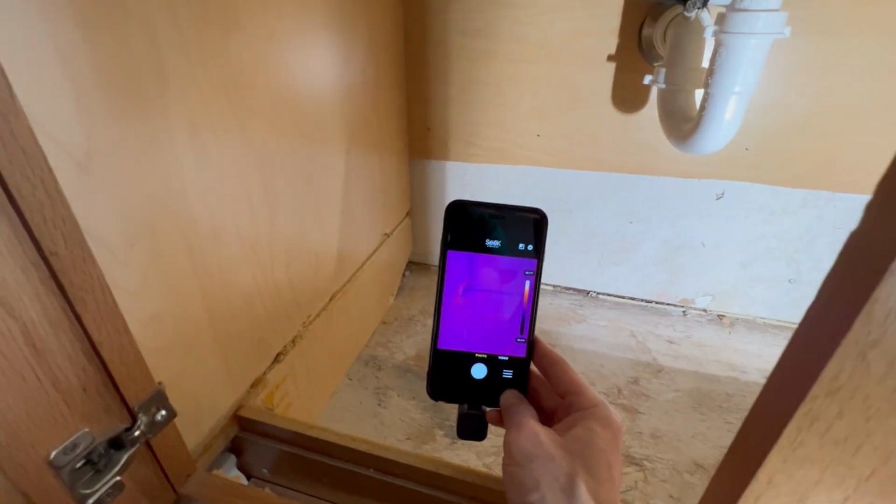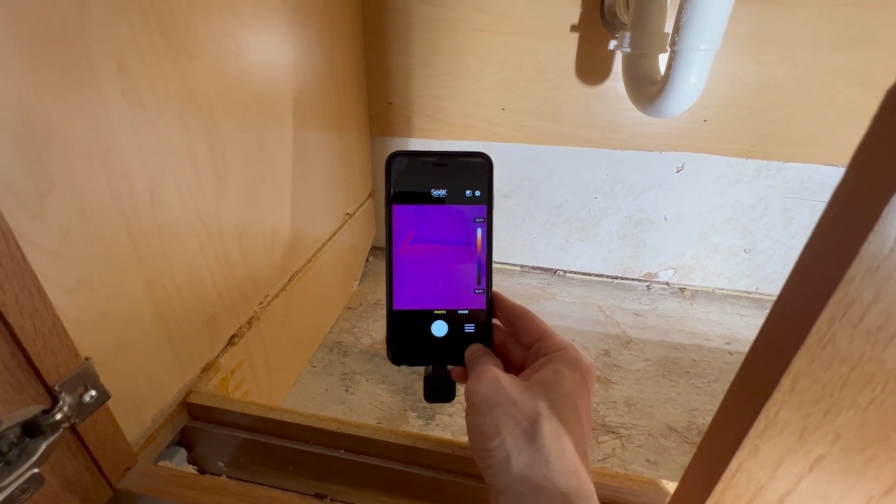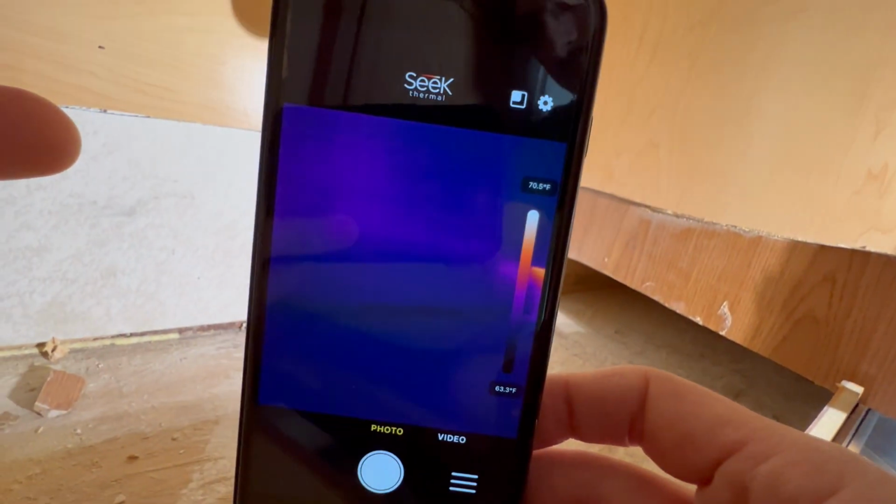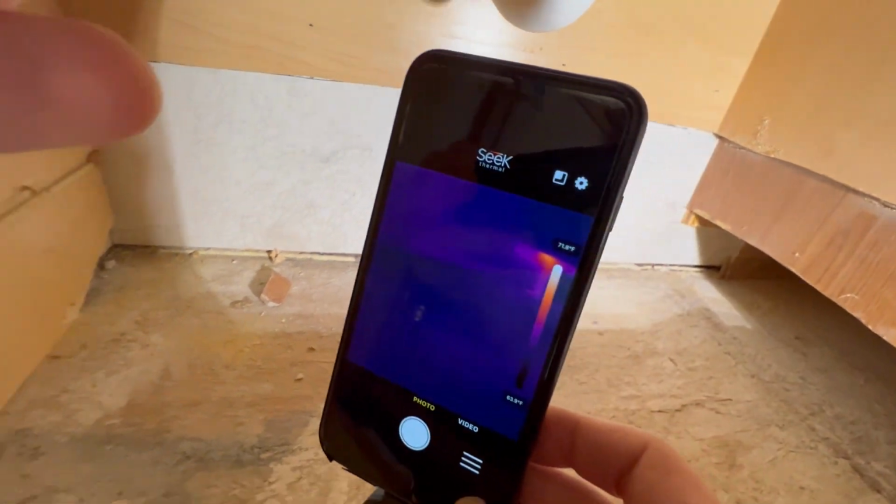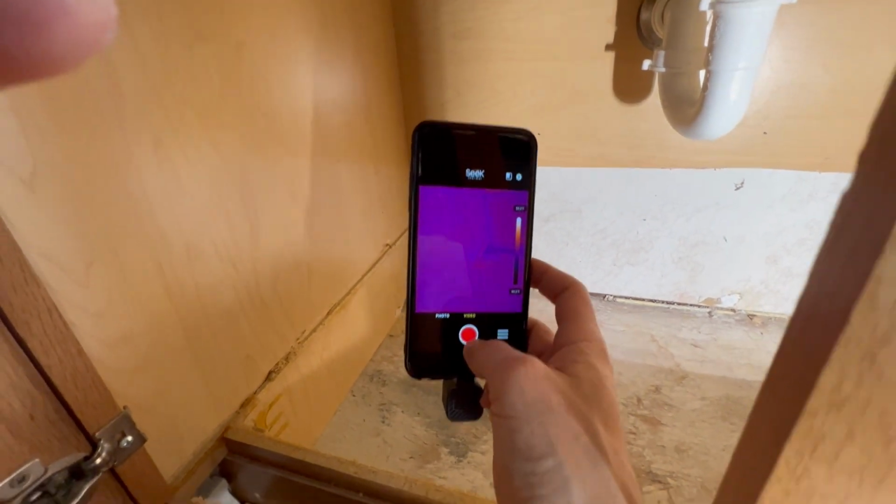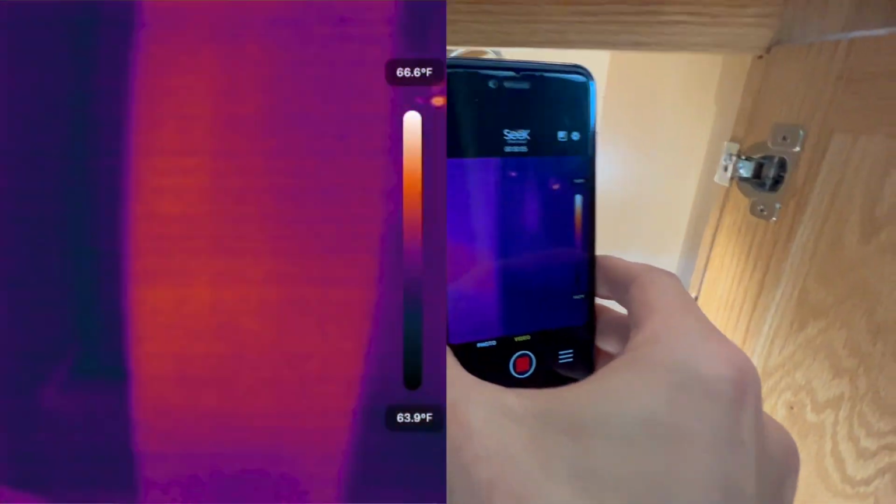And what I expect with my Seek thermal camera is that if there was moisture still present, it would be cooler than the ambient air because of evaporative cooling from the water. So I've cut out a little area, and you can see that warm area right over there where I've cut the wood, but below it I don't see a cool area. Same for this corner over here. Let me switch to video mode, and then I can patch in real video for you guys to see what that would look like.